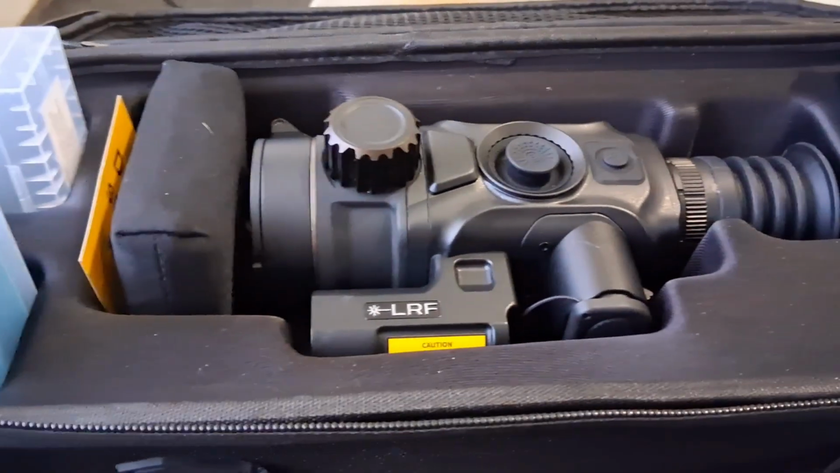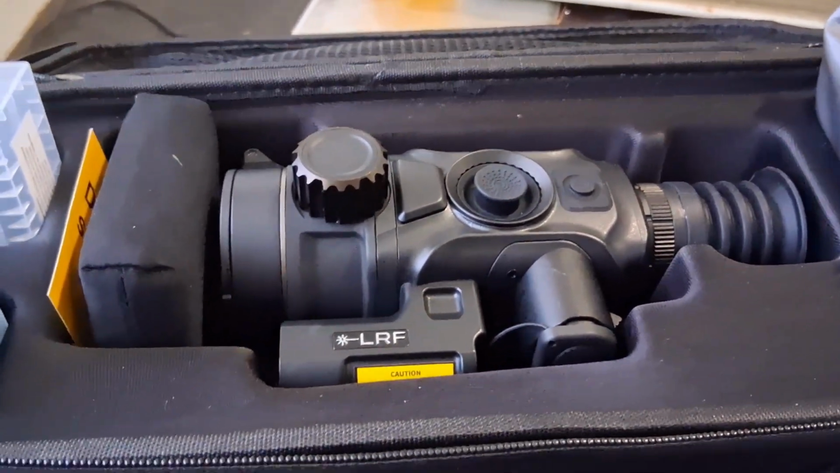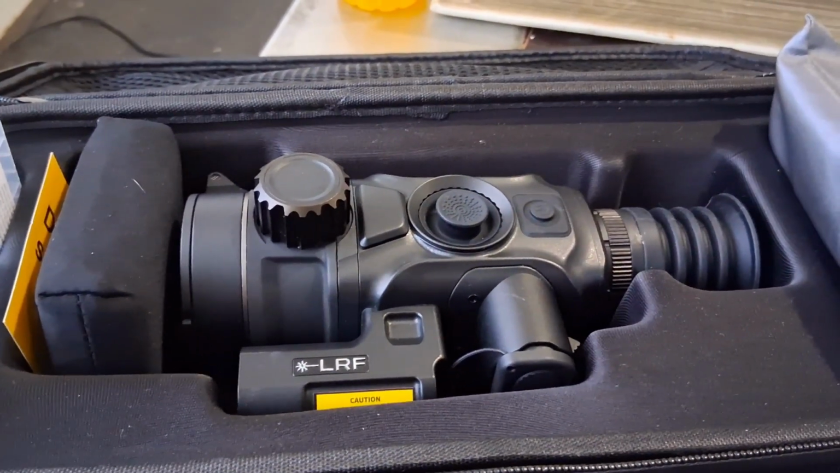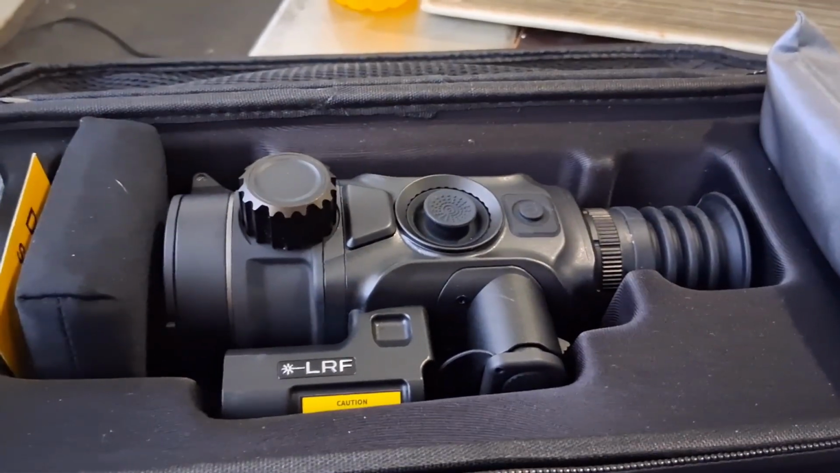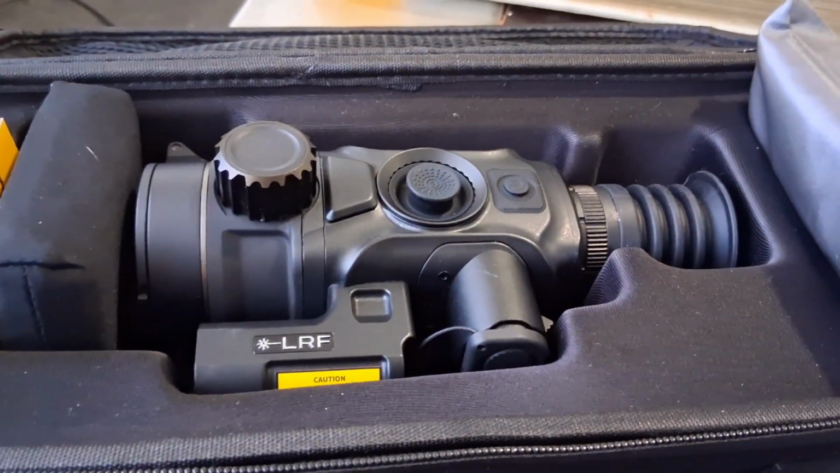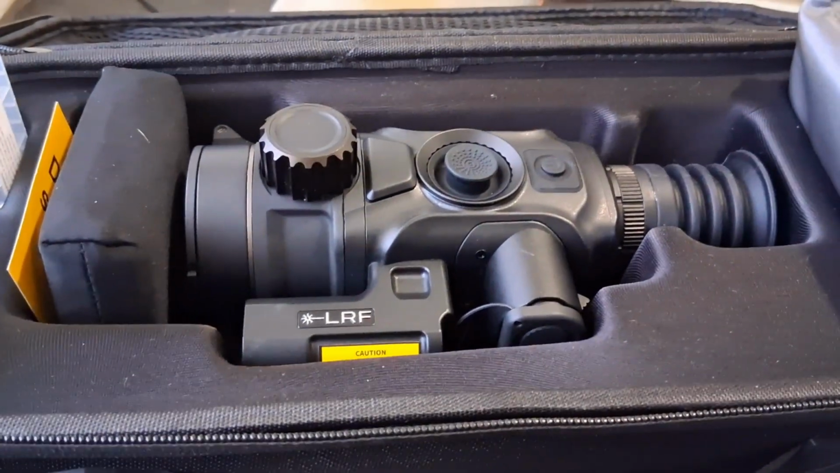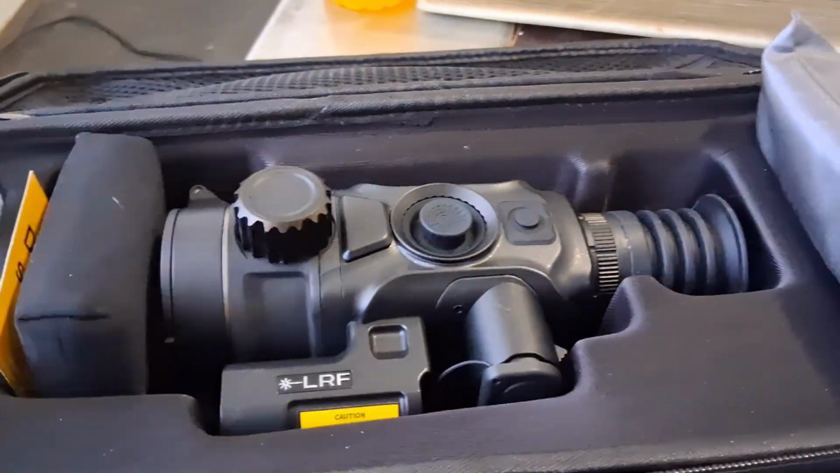I like that. It's got white hot, black hot, red, which is like an iron, like it highlights heat signatures in red. Green, which is cool. Golden, which is really nice. And I haven't seen another company do that before, so it makes the display unique to this company, which is cool. And violet.